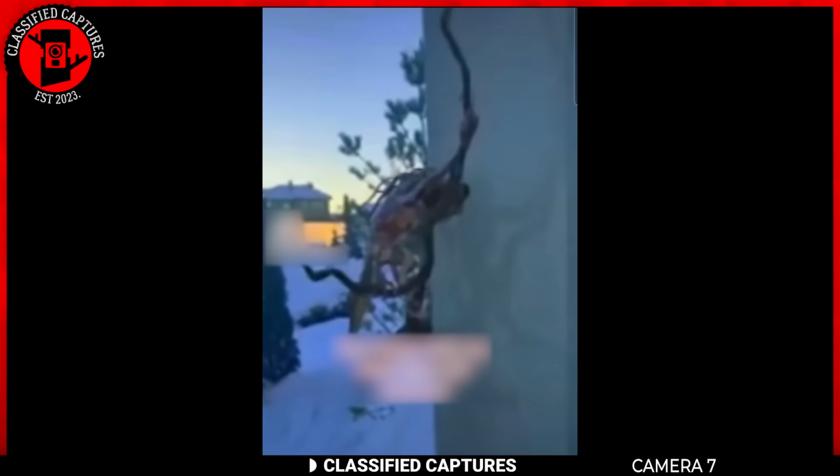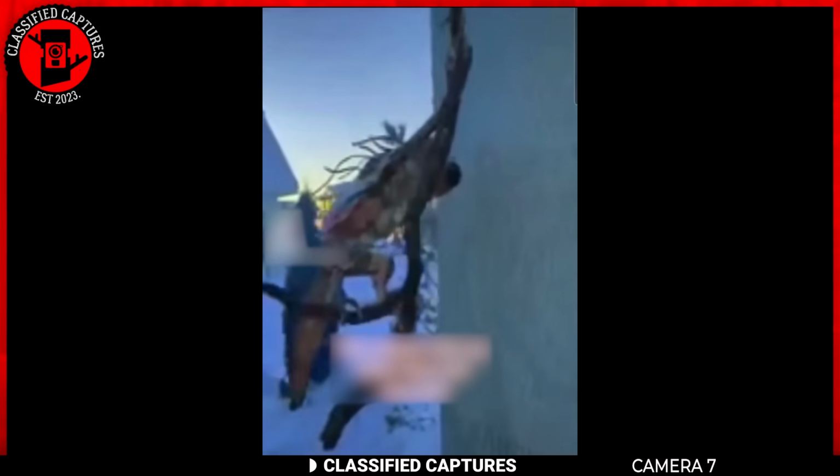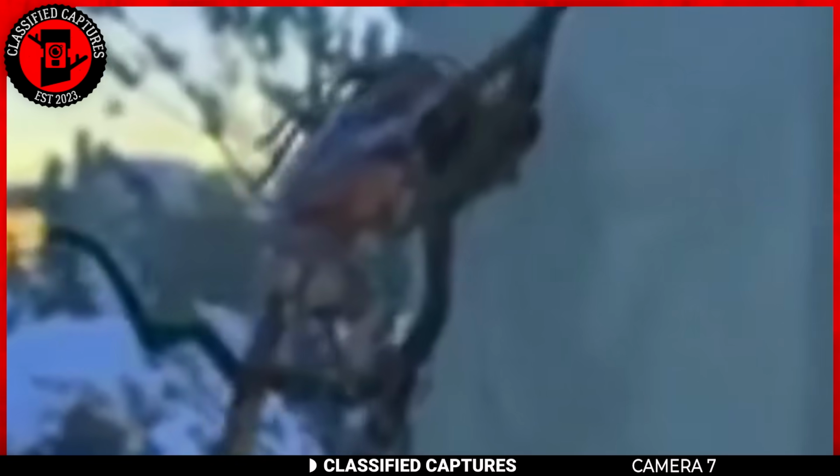The creature's unusual appearance raises eyebrows, and you're not alone in thinking it might be a computer-generated creation. With the advancement of technology, it's becoming increasingly challenging to distinguish between what's real and what's digitally crafted. Which do you think it is?